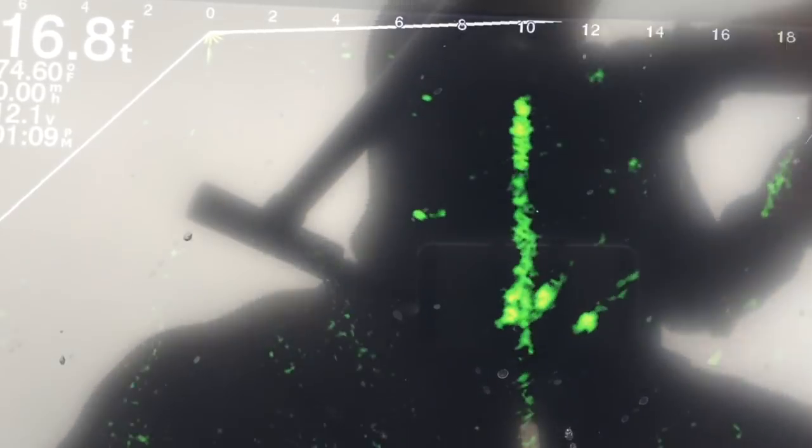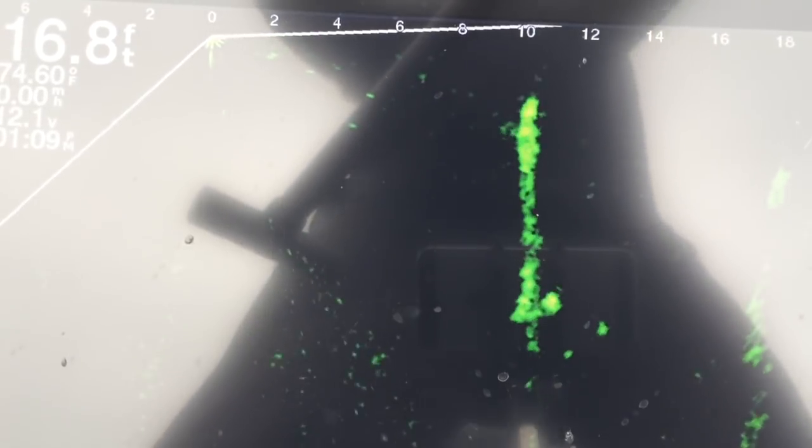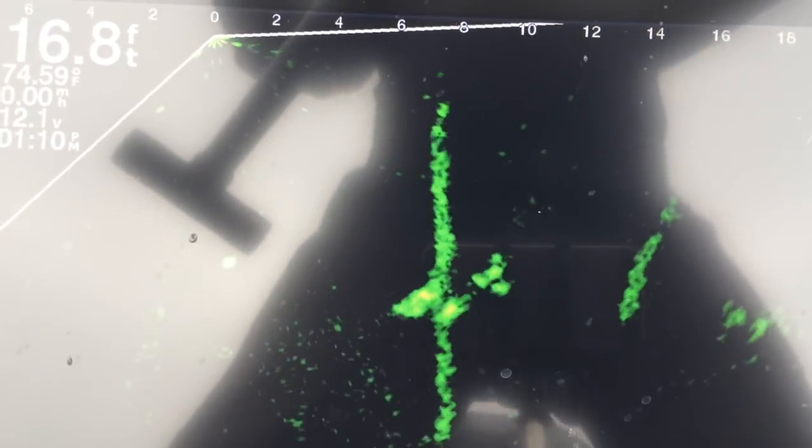Okay. I'm gonna try the old vertical drop on these guys. Better than that. Oh, I missed that one. He was a good one too. See him down there? Come on, give me another chance, buddy.